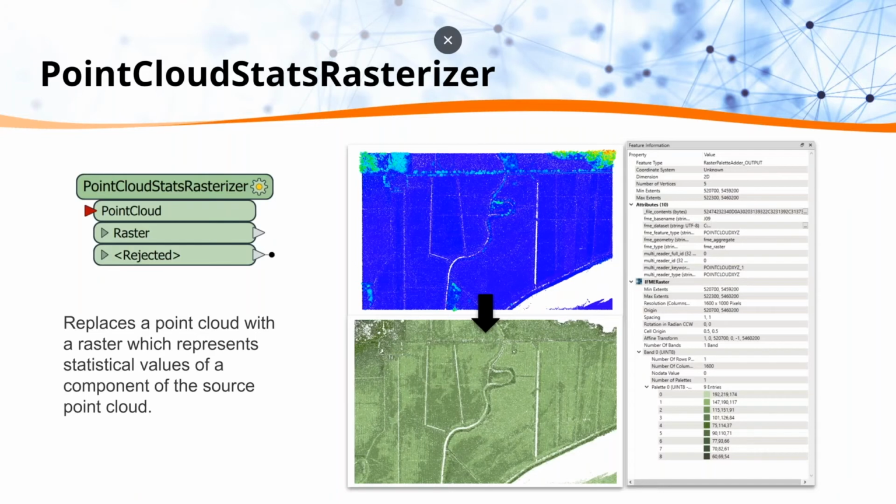So the next FME Hub transformer is the point cloud stats rasterizer. This replaces a point cloud with a one band raster. You can input a point cloud and the result is a band 0 raster. What this does is it stores all the statistics and all the information from your point cloud directly onto the raster. We're going to walk through a demo. This is good when you're newer to working with point clouds and rasters and you're looking for an easy transition between formats.